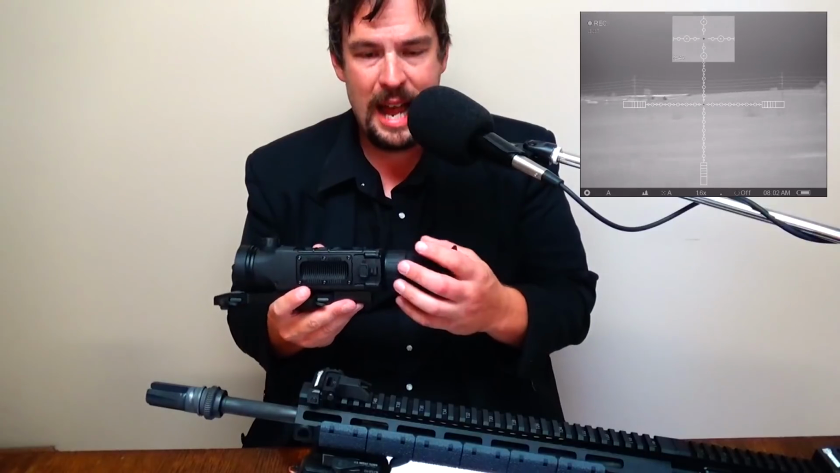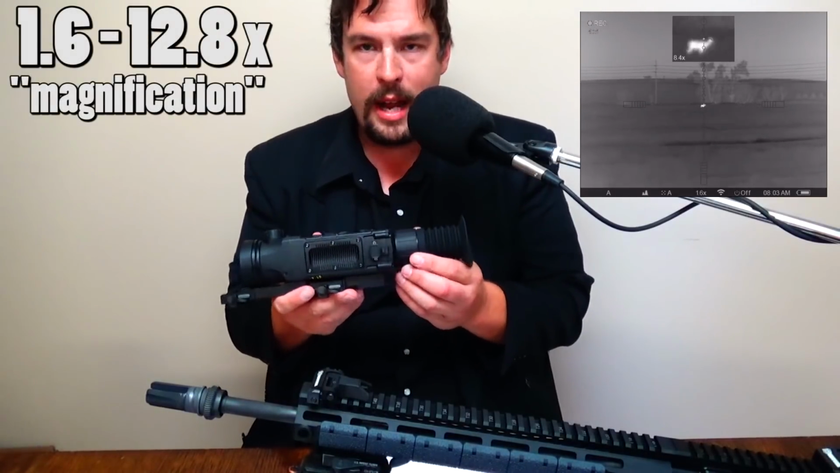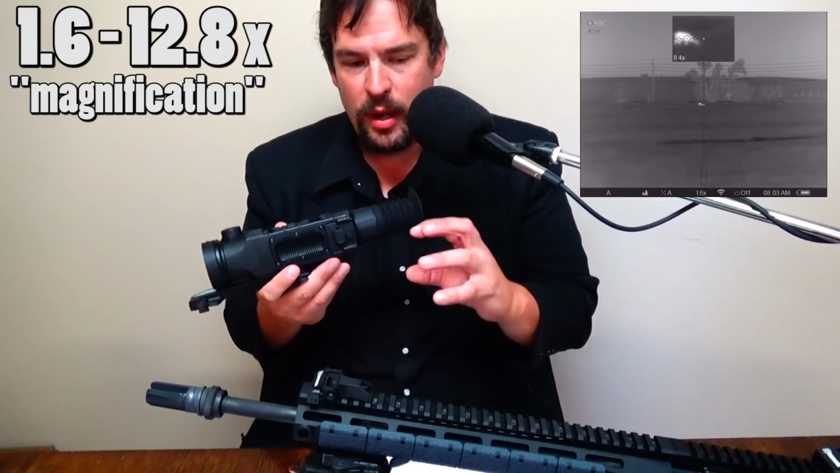And because the resolution is high enough, you do have a variable magnification range of 1.8 to 12.8 power because you have enough pixels.